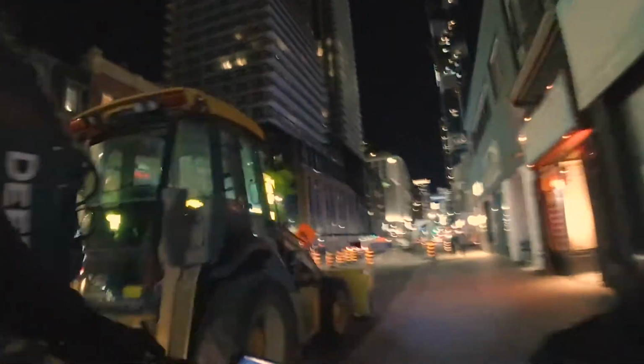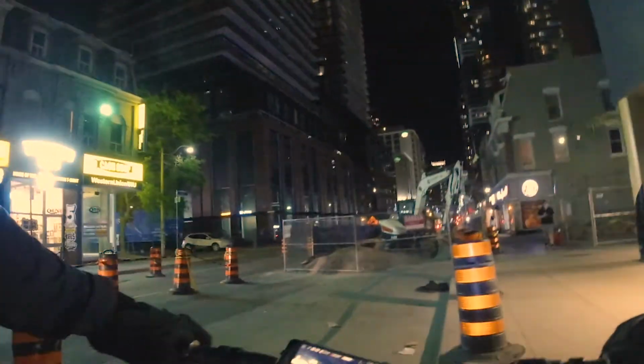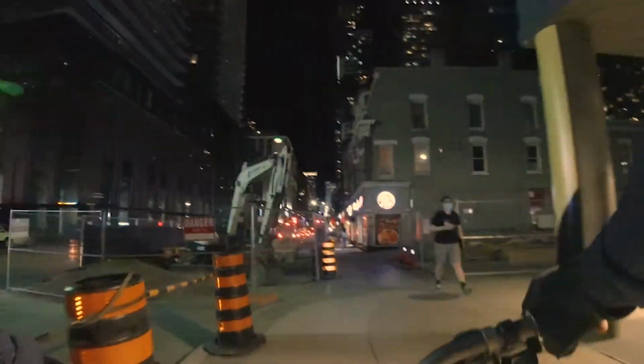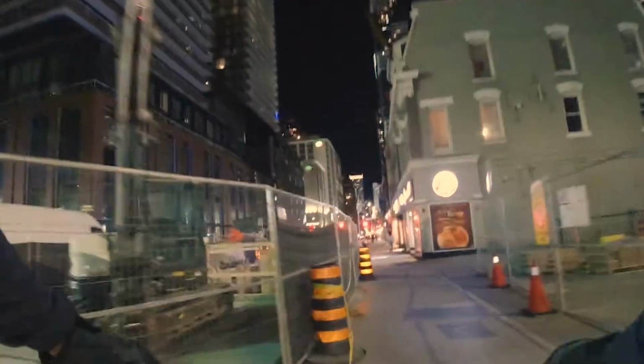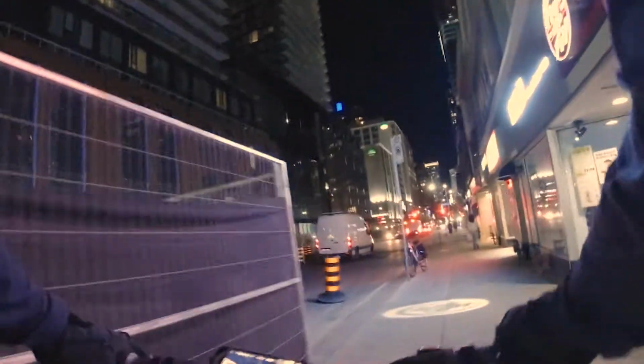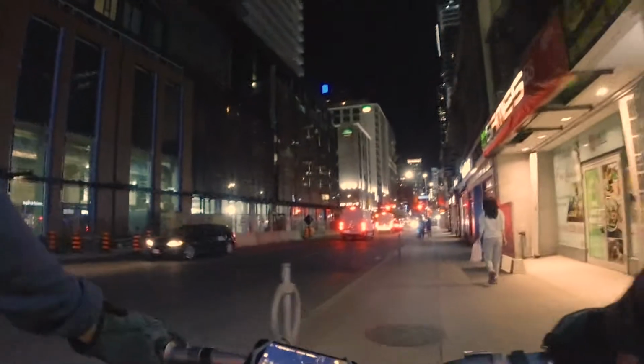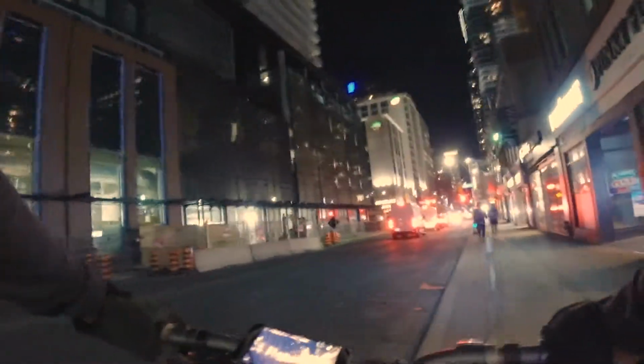It's kind of dark, and I'll maneuver this thing and not hit this thing. We'll make sure pedestrians get the right of way if they jump in front of us, and we go back on the road when we feel it's safe to do so.